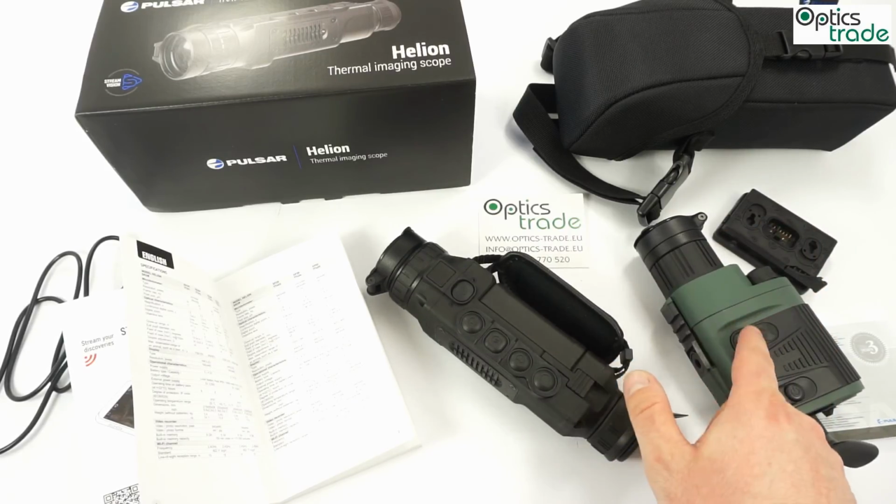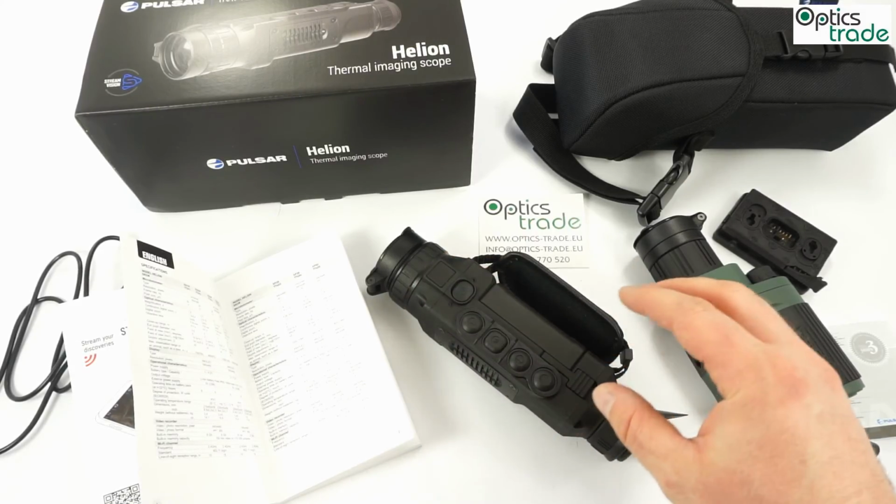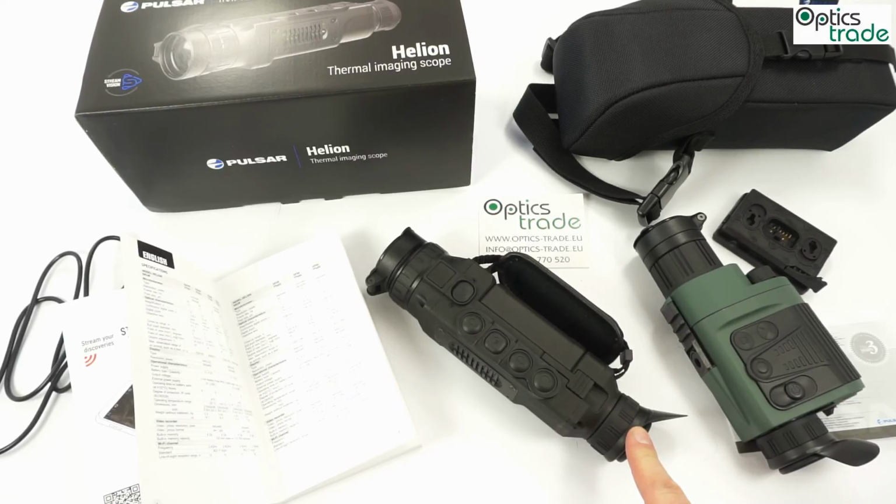What I also have to say is that the optical performance is refined in this device compared to the Quantum, and the build quality and functionality of the new battery is much better. So in essence, the 38mm model gives you a good balance between field of view, the quality of the image, the range of detection, and of course also the price. So when you look at the balance between all parameters, this is probably really the best device to buy. Well, at the end it all depends on your taste.